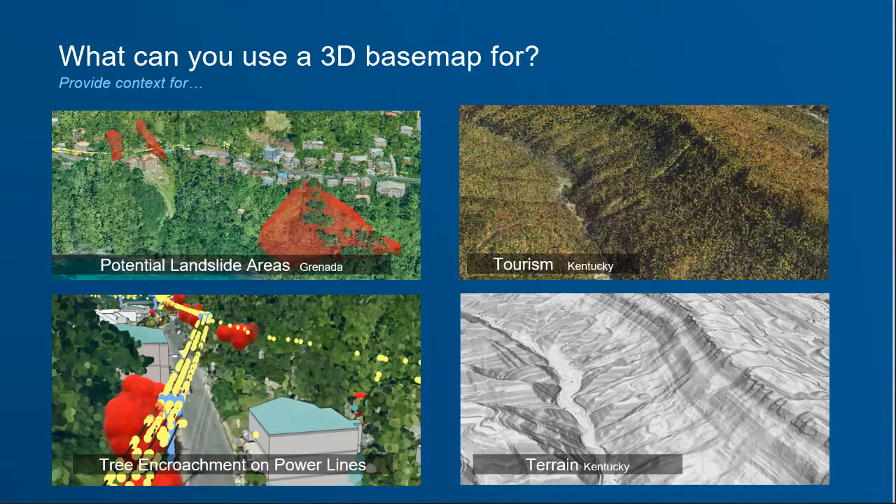Below that is tree encroachment on power lines. Part of our new deep learning that you can get from ArcGIS Online is a module you can run with our deep learning tools where you can extract out power lines. What you're seeing there is the LiDAR points in yellow that were identified as lines, and the blue that was identified as the power poles themselves. Then you can take those and convert them to features using the 3D Basemap solution, to where you get the catenary lines of the power lines going through there, angled down.